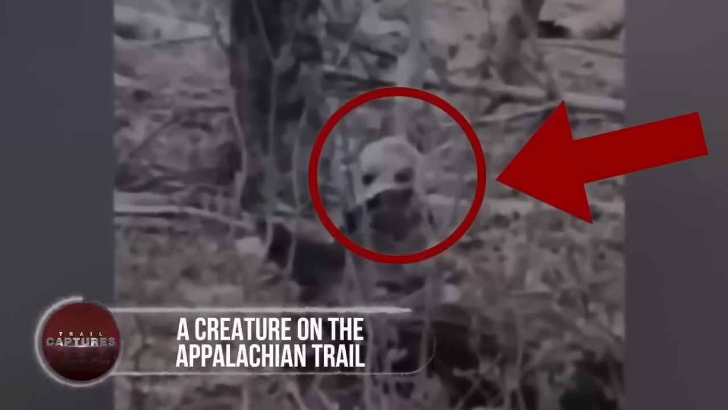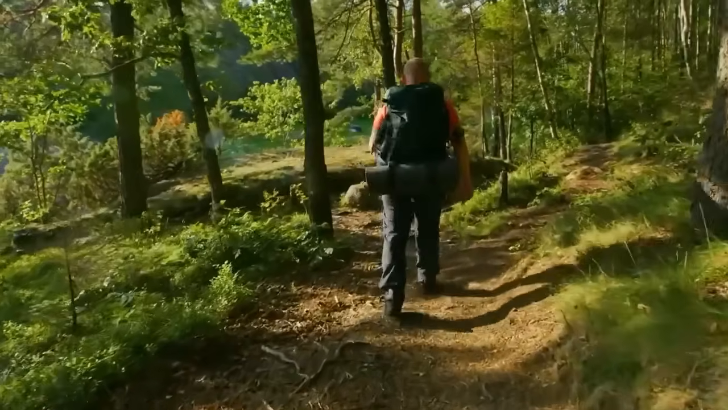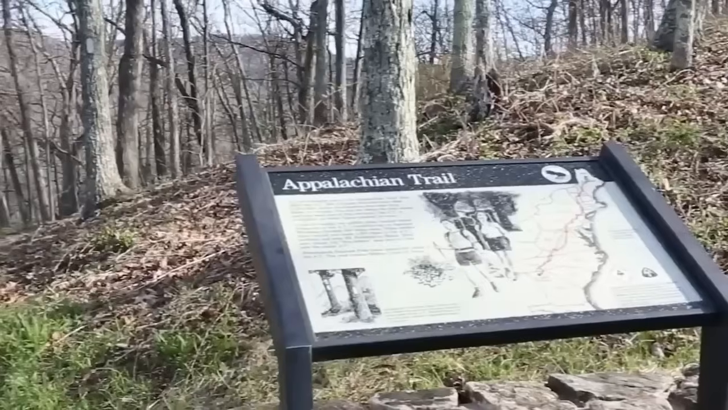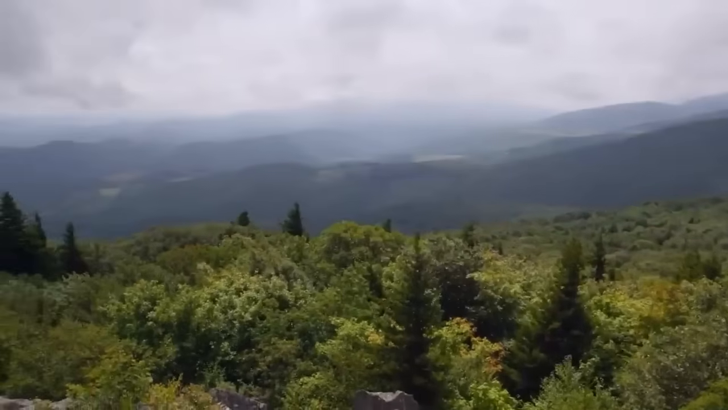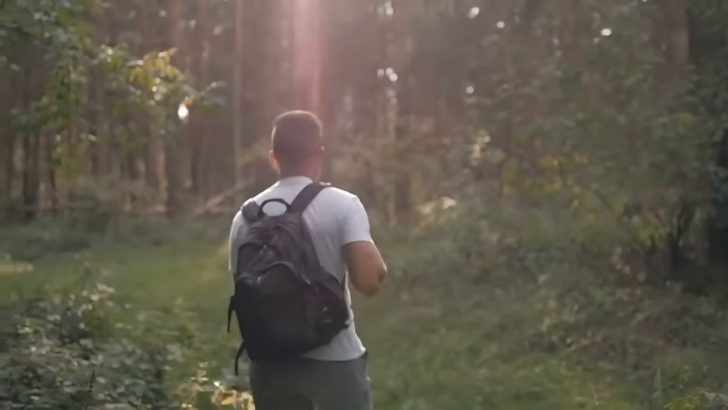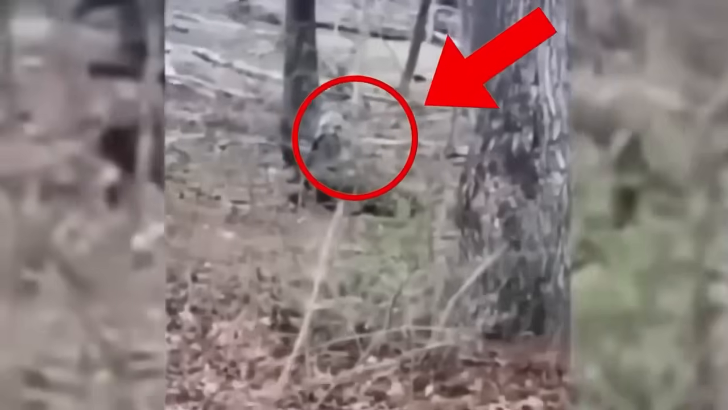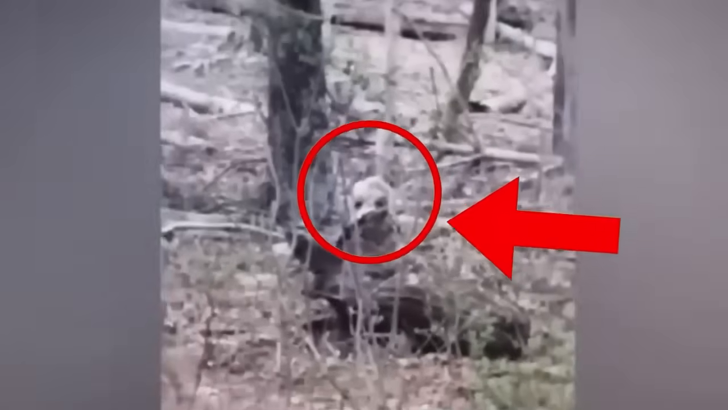A creature on the Appalachian Trail. An adventurous nature enthusiast ventures on a hike along the scenic Appalachian Trail, nestled in the beautiful Appalachian mountain region of North America. Amid the lush wilderness and diverse wildlife, an unexpected encounter leaves him bewildered. His eyes lock on a strange animal observing him from a distance.